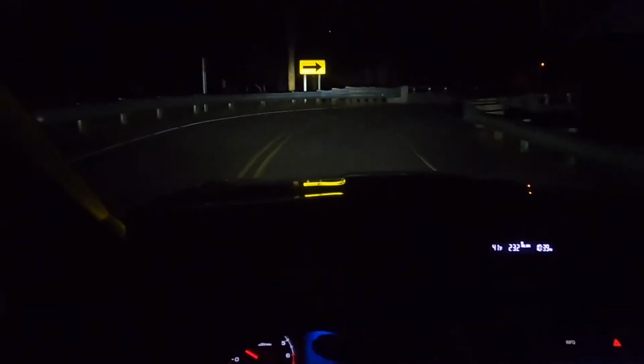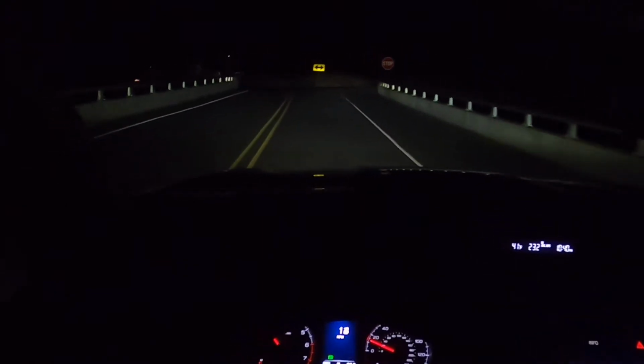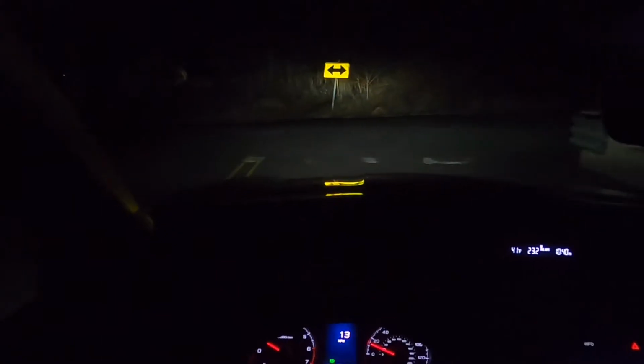This one does have automatic brights, so you will see them flashing on and off periodically. It's going to do its best to give me as much light as possible. As you guys have seen from the Tucson video, it's relatively dark, so this will do its best to guide me as much as it can. The headlights also move with the steering wheel, and it's kind of funny because it looks like a lazy eye if it goes too far to one side, so it's a pretty neat feature to have.